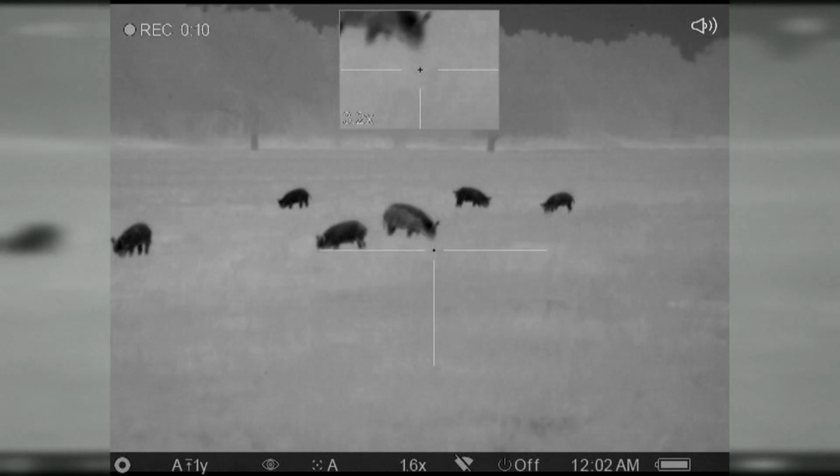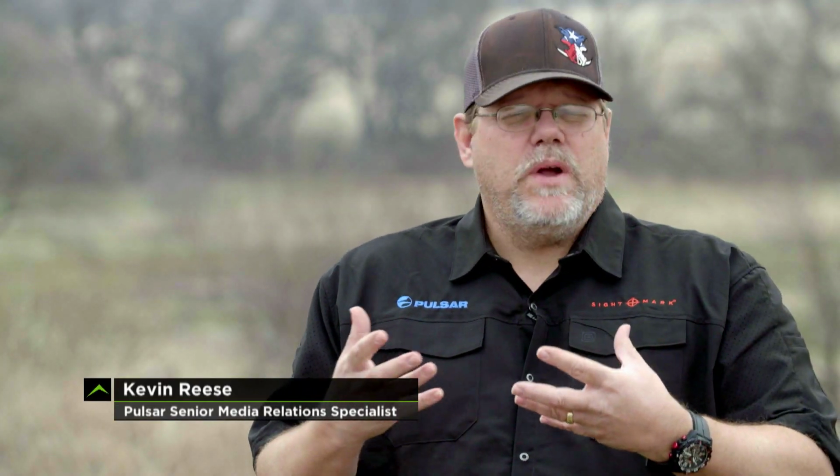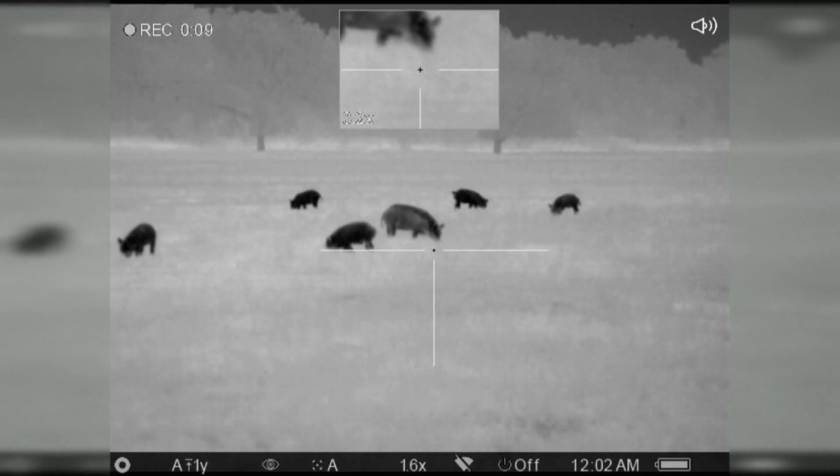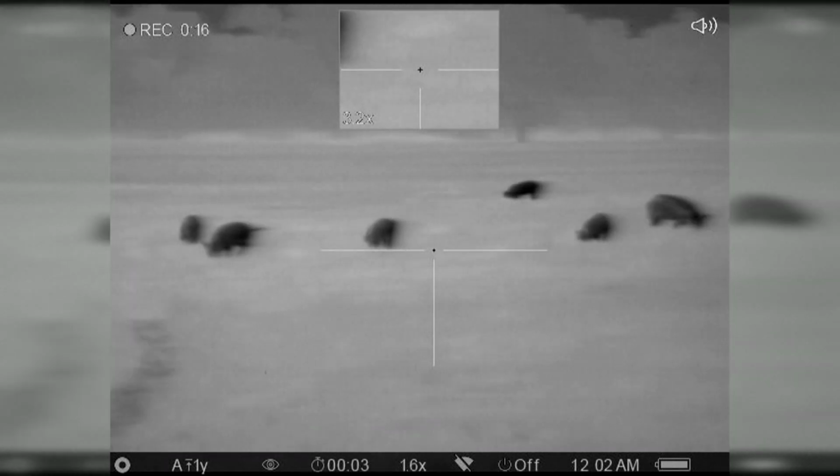So here in Texas and southern Oklahoma, we're able to hunt pigs during the day and also at night. The way that we hunt hogs, getting from one field to the next, it's really about just being in the right place at the right time. All right, unleash the Winchester. We've got a nice little passel of pigs down there with our initials on them, 200 or 300 yards stalked, and we'll be right in the midst of them.